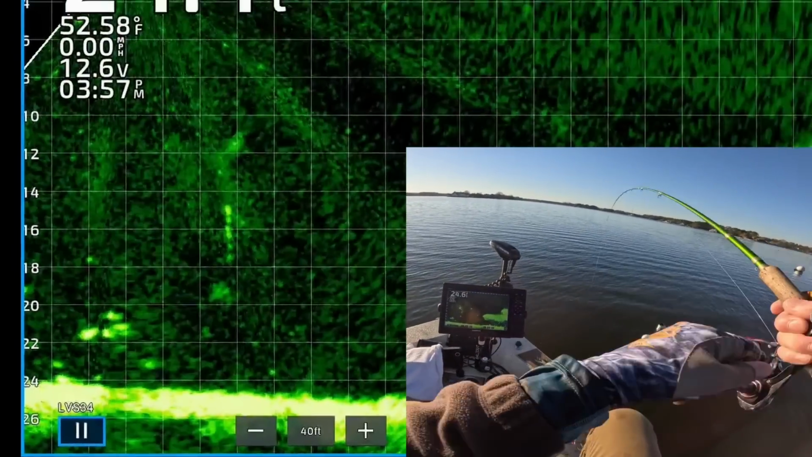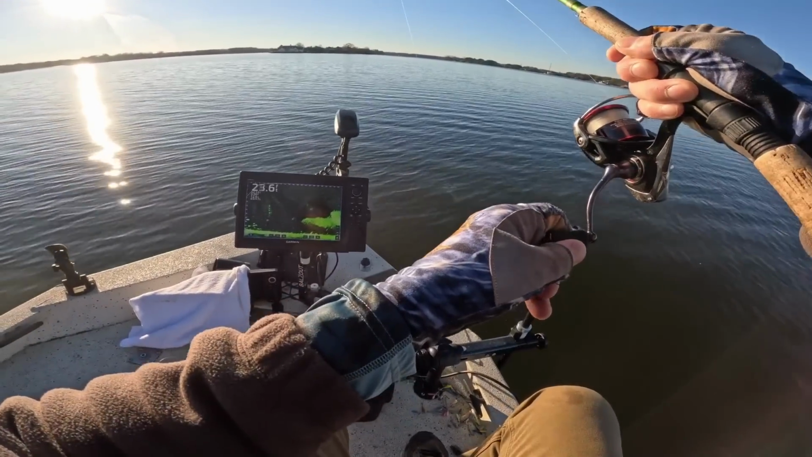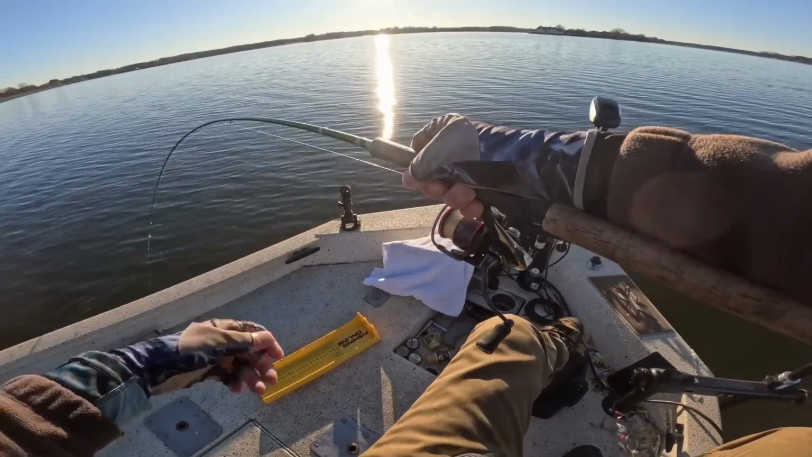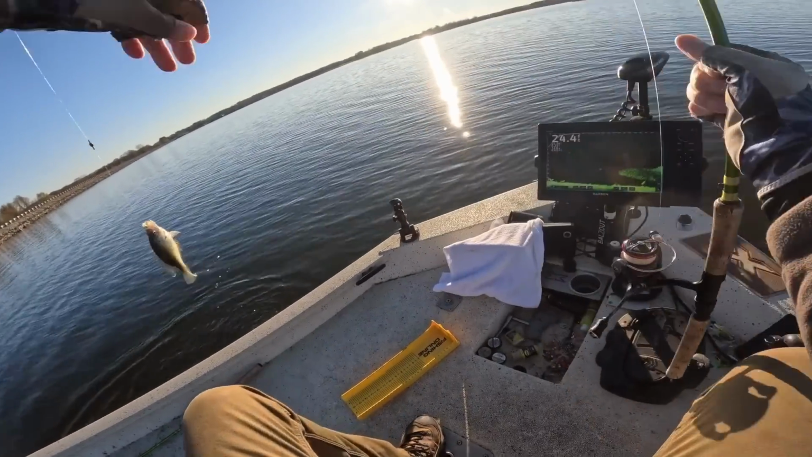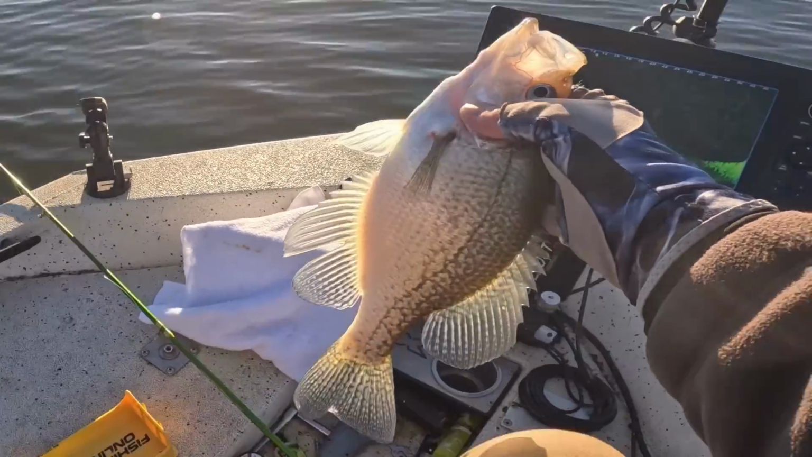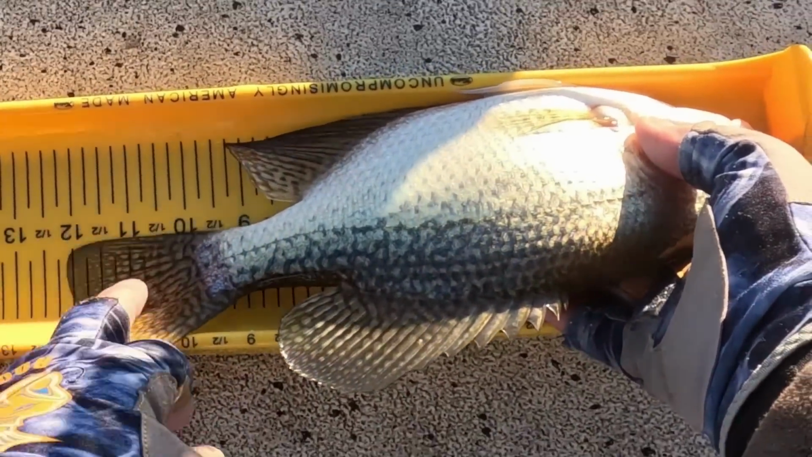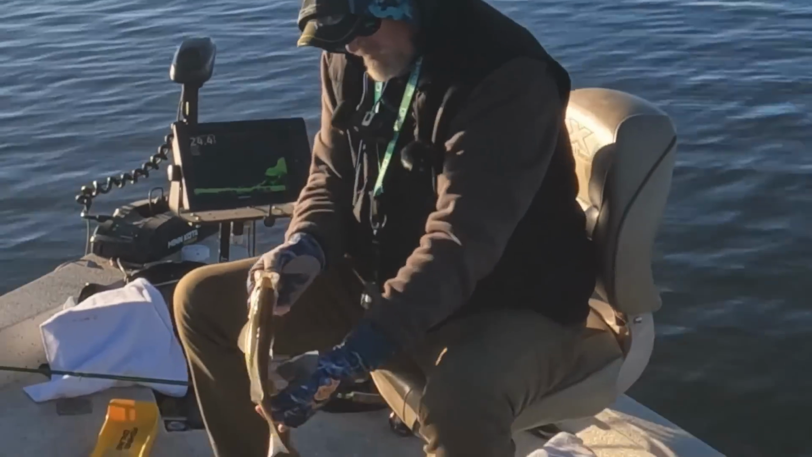Got him right under the boat. And that was cool, man. It's a toad, too. Goodness gracious, these suckers are mean. Look at that, mate. Look at that dude. Get in the boat, little man. I think they're liking that 64th ounce better. For sure hitting it more aggressively. 12, just over 12 inches. Black crappie, yes.